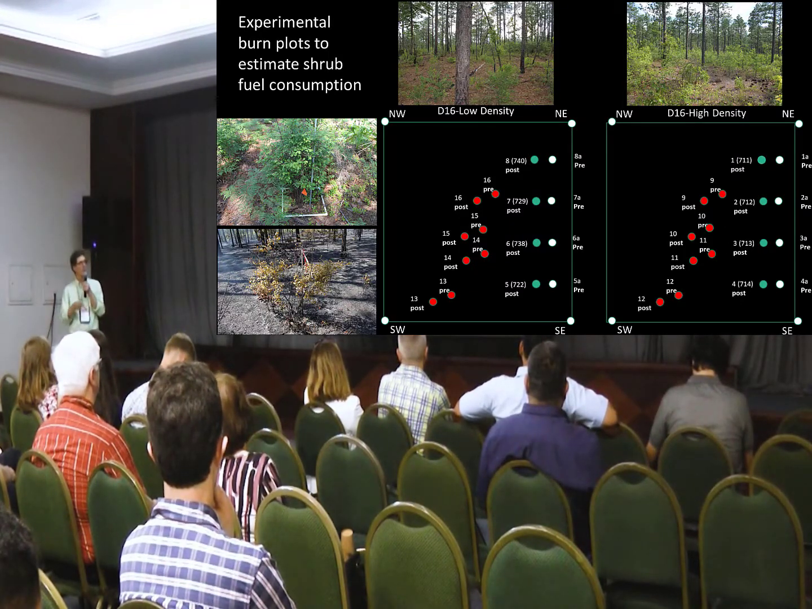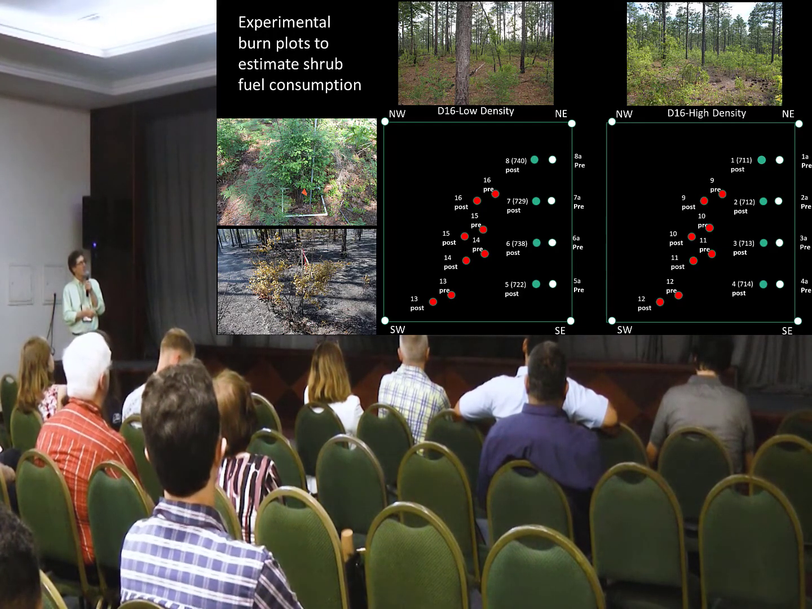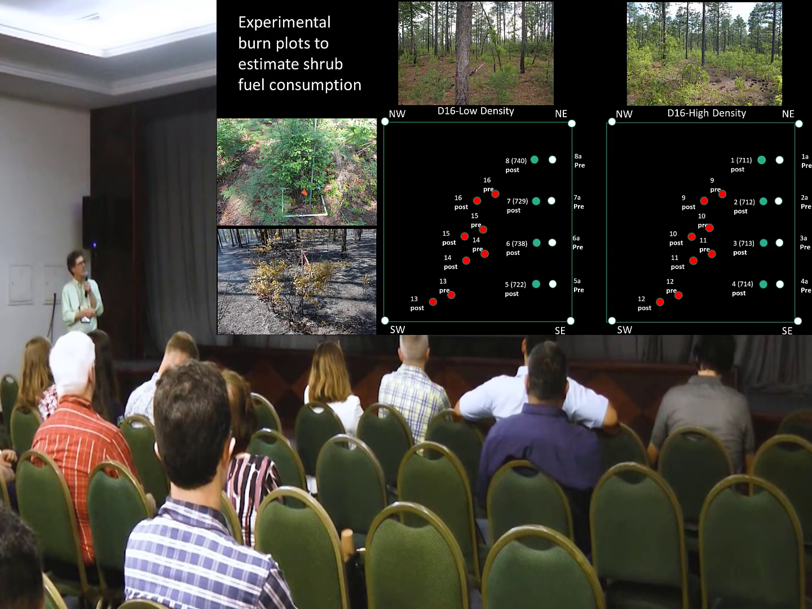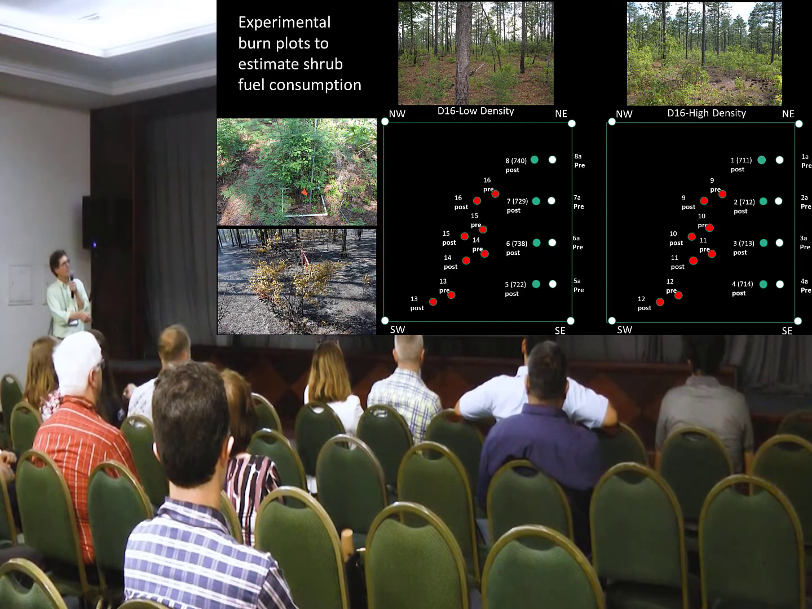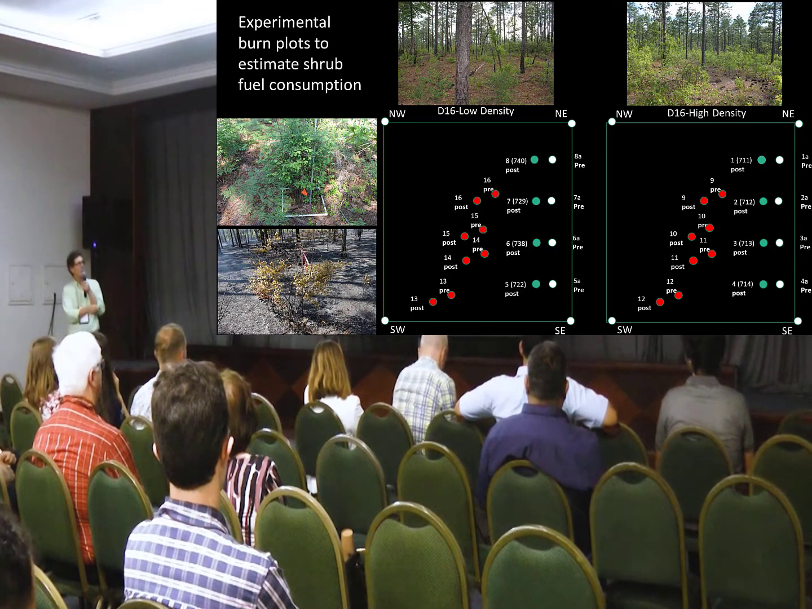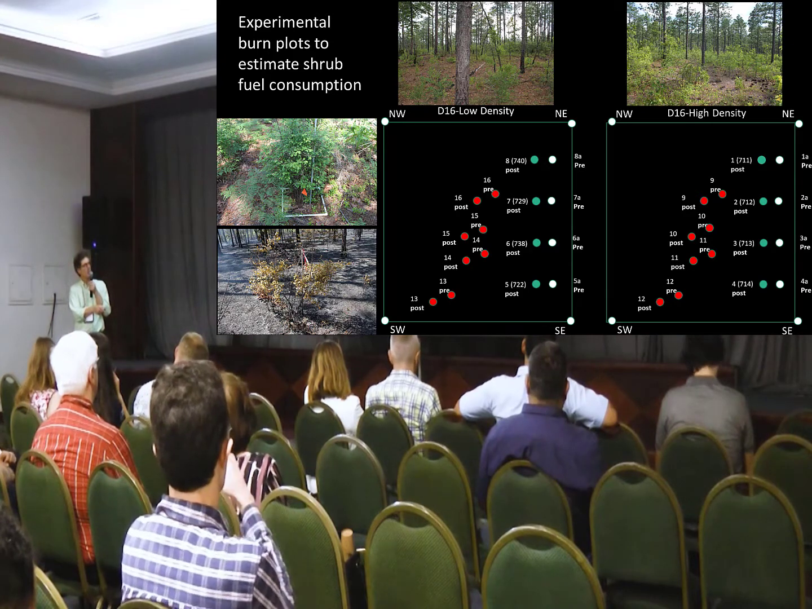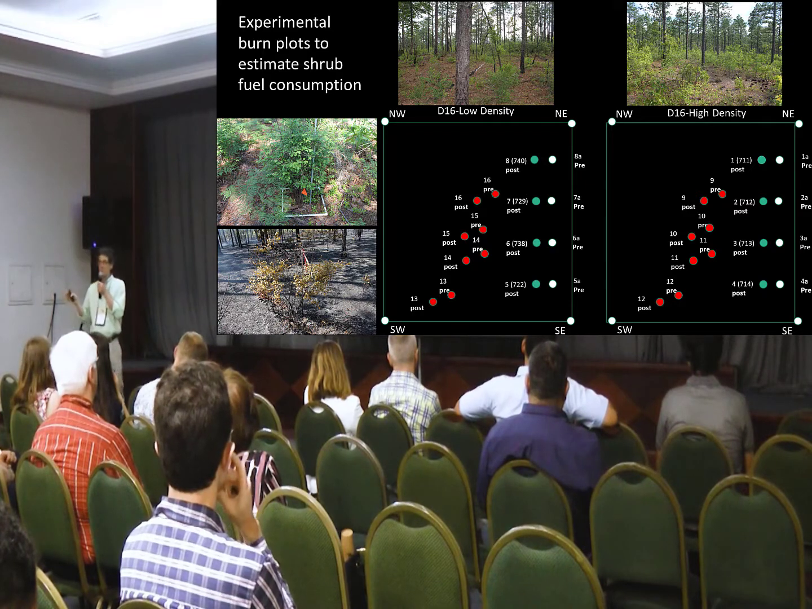So this is how they were laid out for 2 of these burn plots. One is sort of a lower density plot condition where we put the shrub plots up in this burn block, that's this picture on the left, and then on the right is the high density burn plot. We named those plots for the portion of the burn plot where we sampled shrub fuels. So these red dots here are pre and post shrubs that we sampled for destructive sampling. And this is subjective, okay?